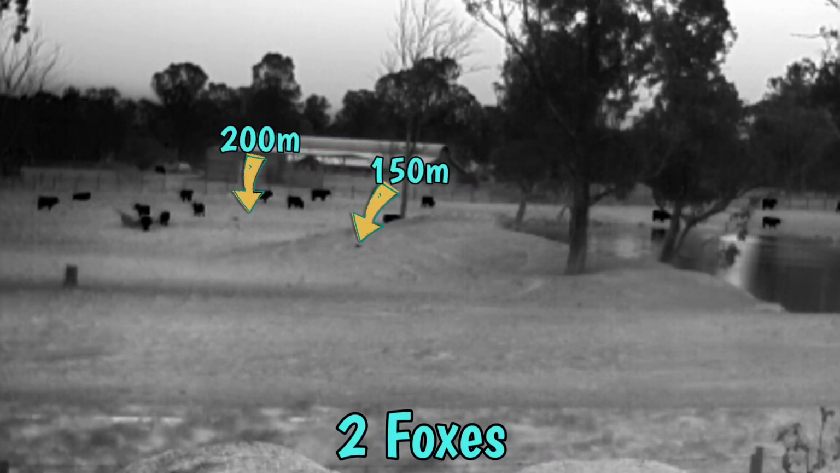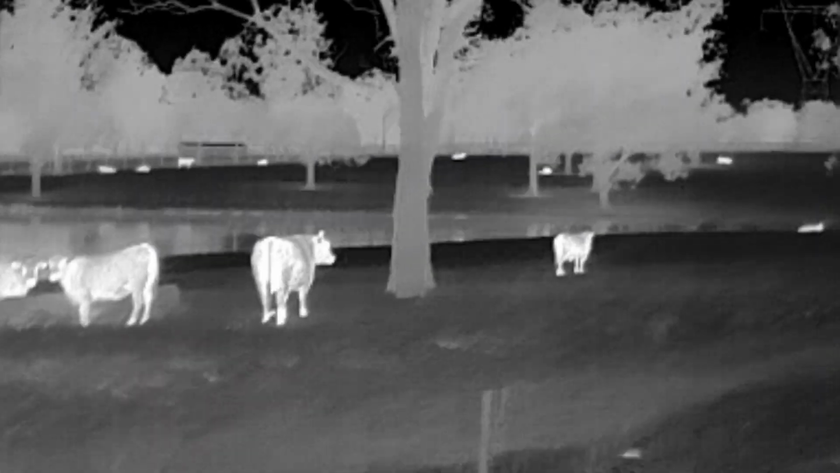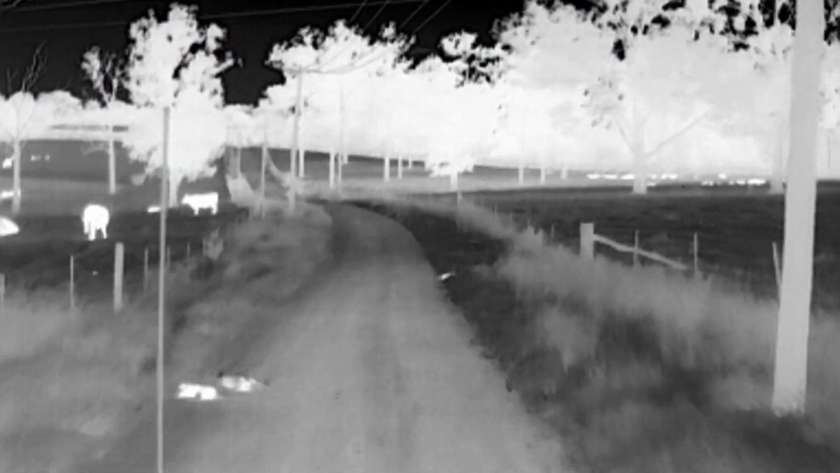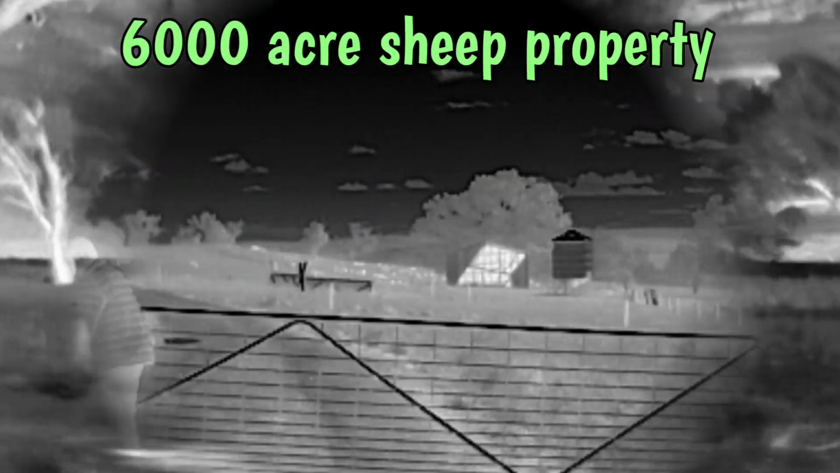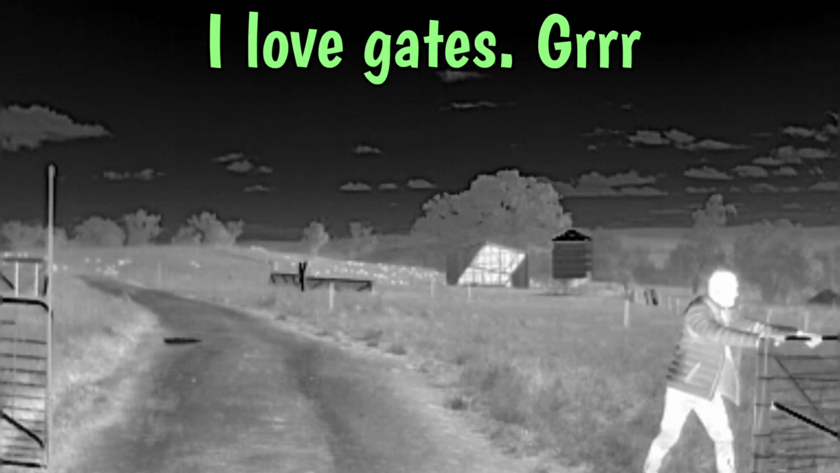The specs on the unit are, it's a 384 core with a 17 micron, has a 13mm lens and a 1x base magnification. So far it's exceeded my expectations of what I thought the image quality was going to be like, especially when it comes down to animal detection. I've been able to detect heat sources of the smaller animals, rabbits, foxes, hares, etc., out to 300, 400, 500 meters depending on the conditions, and the larger animals well out to the 1,000 meter plus mark. Once again, that is detection of a heat source. Obviously the bigger the heat source, the easier it is to detect at distance.